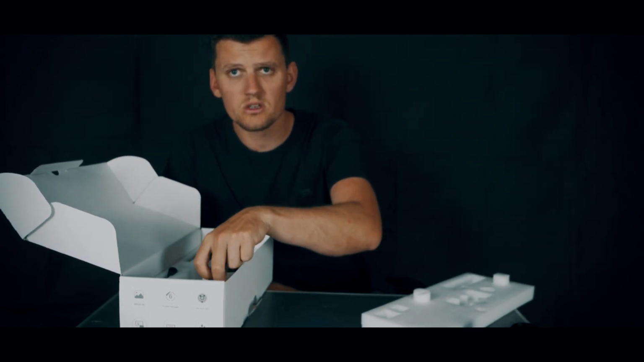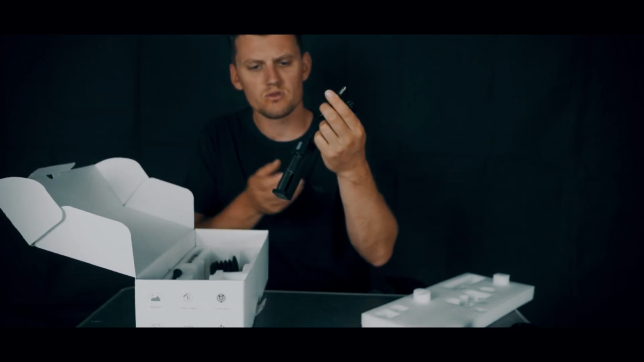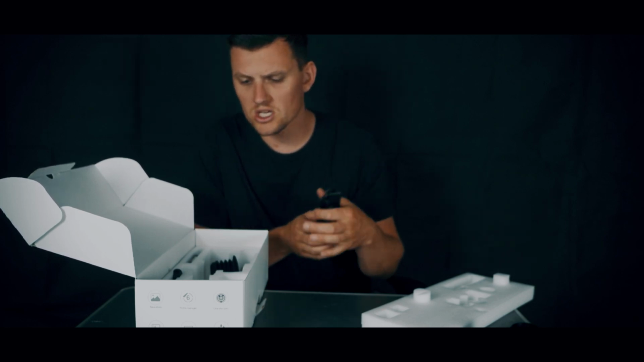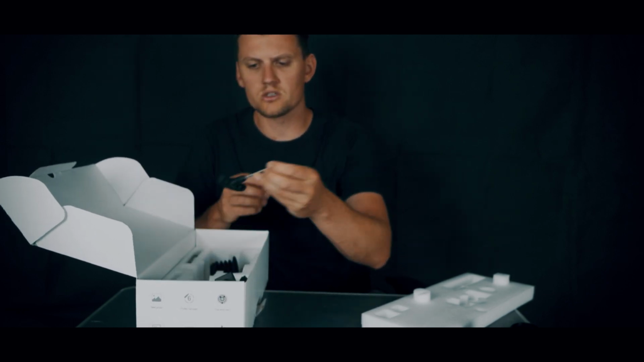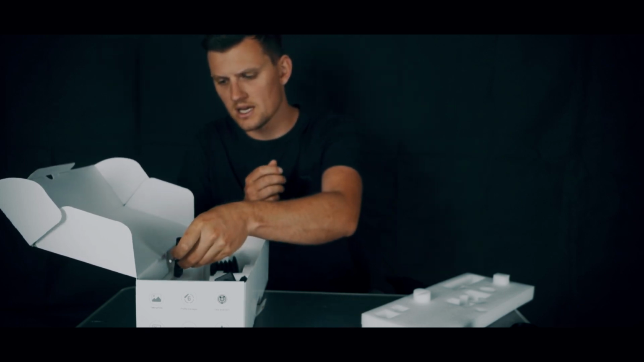Charging cables, and you get a charger for the battery as well, just a USB charger, all the appropriate Allen keys that you need, also a specialist tool, I believe this is for attaching the rangefinder.